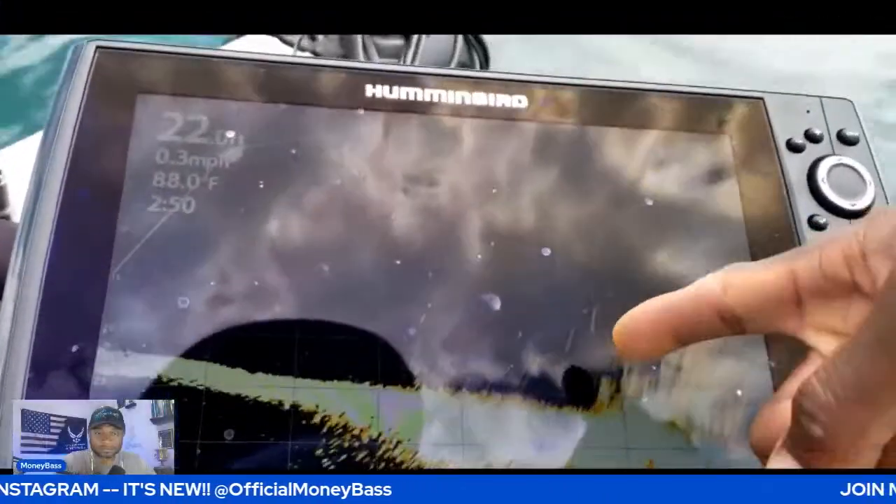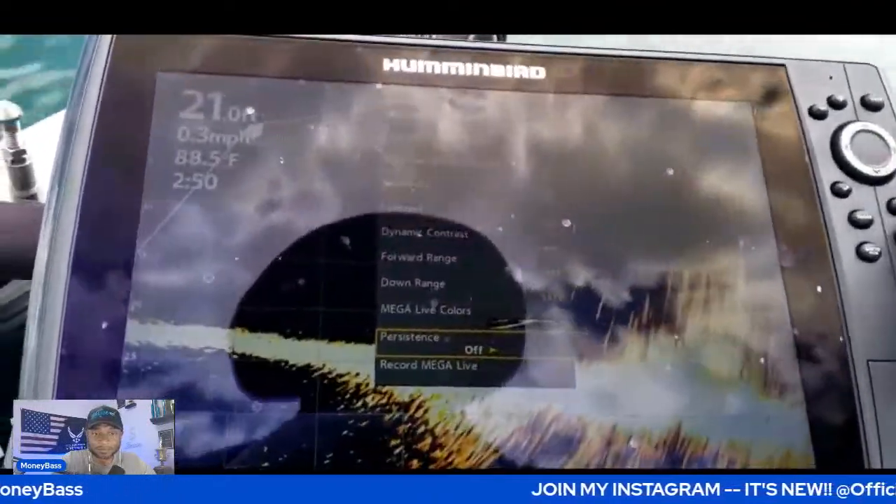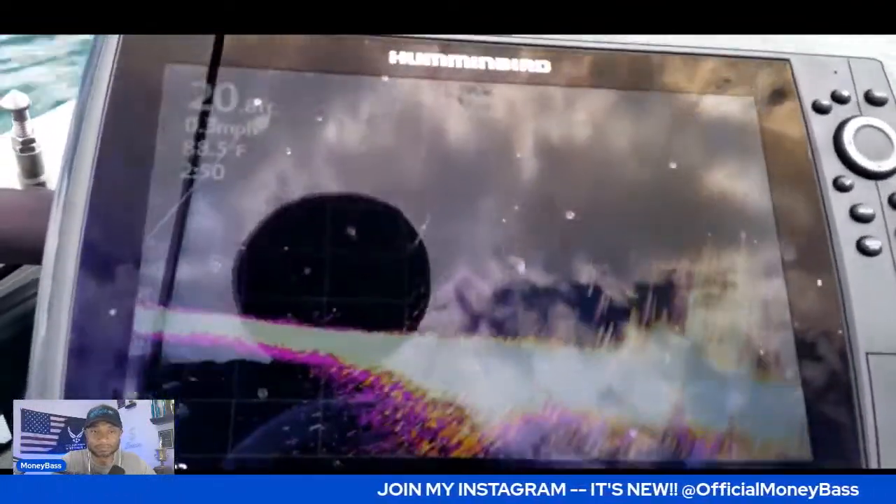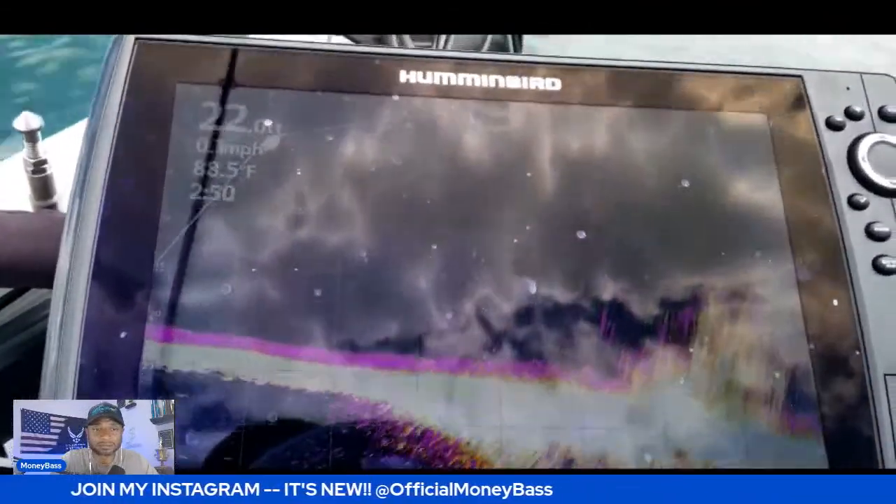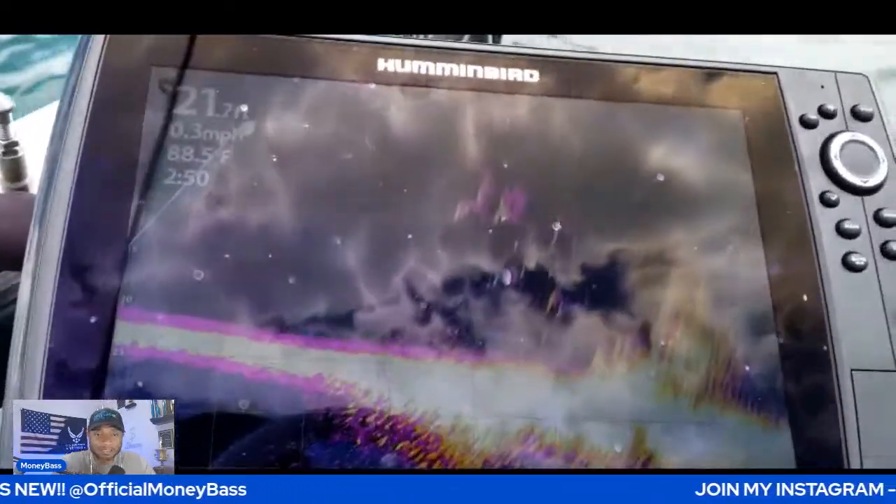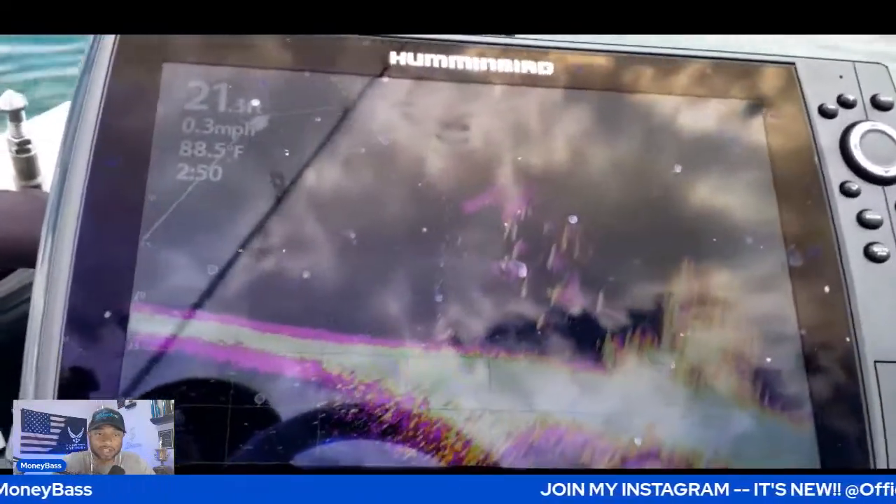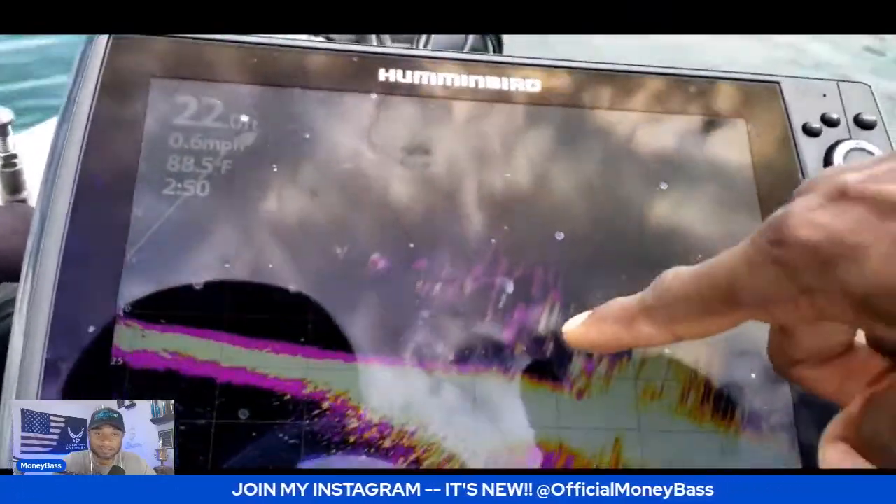There's my bait. You can see the fish coming down over towards it. Let me put that persistence mode back on. And I think that's out at about 60 to 65 feet. And you can see all of those fish following that bait. Look at all of those fish.